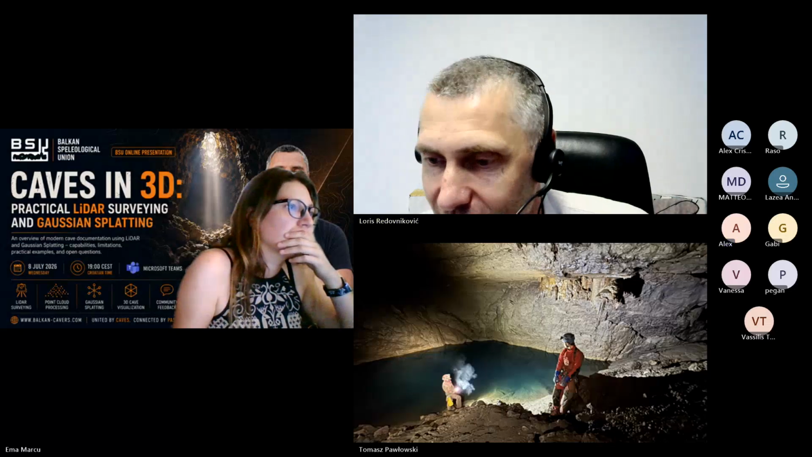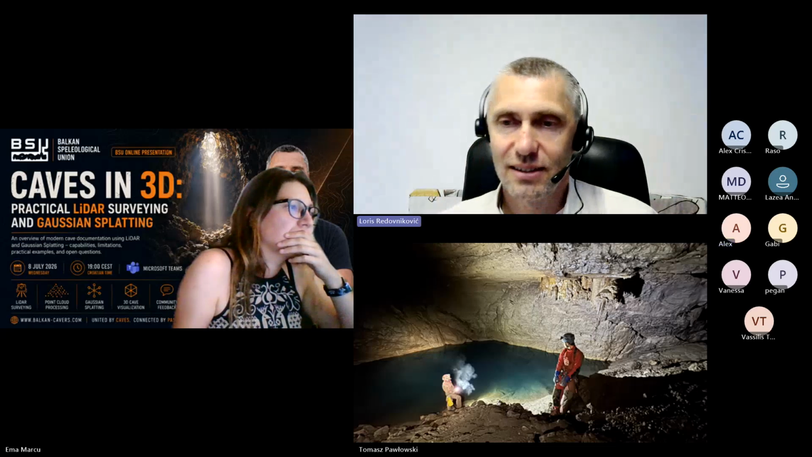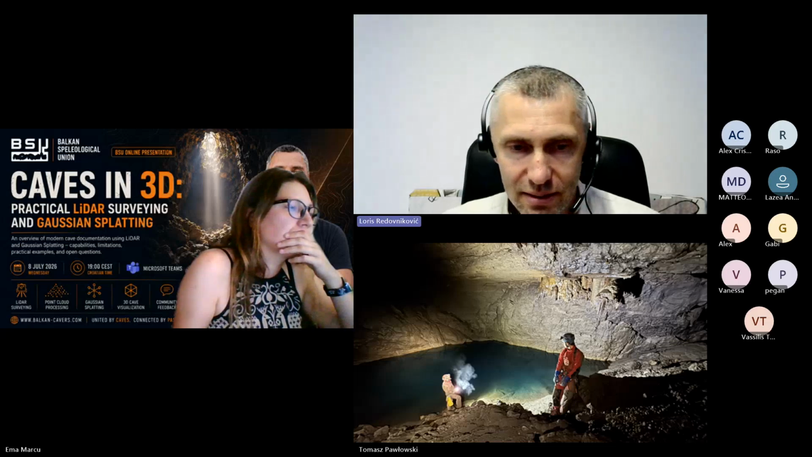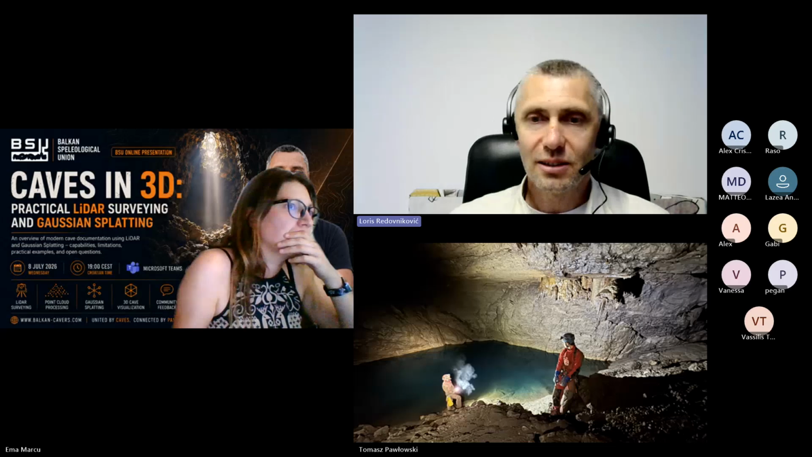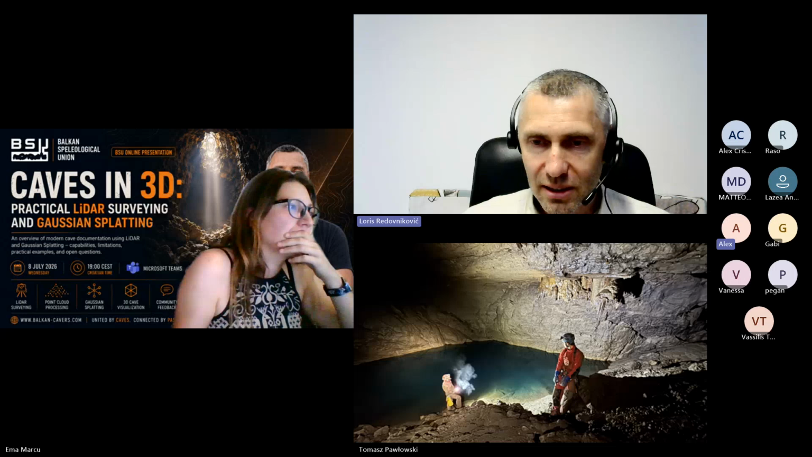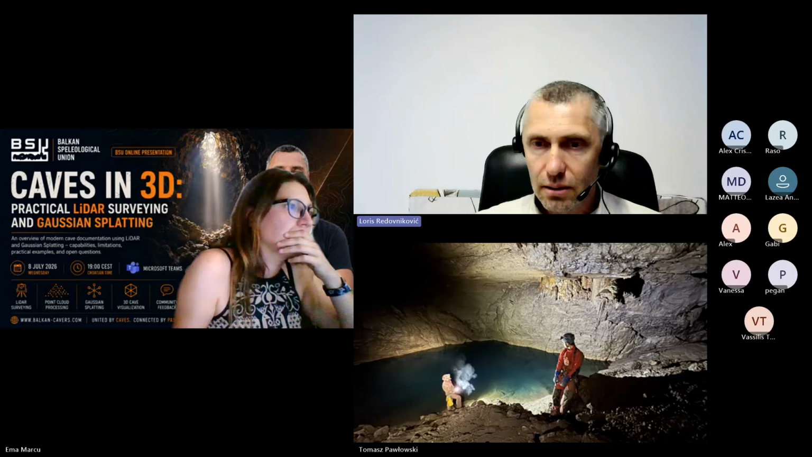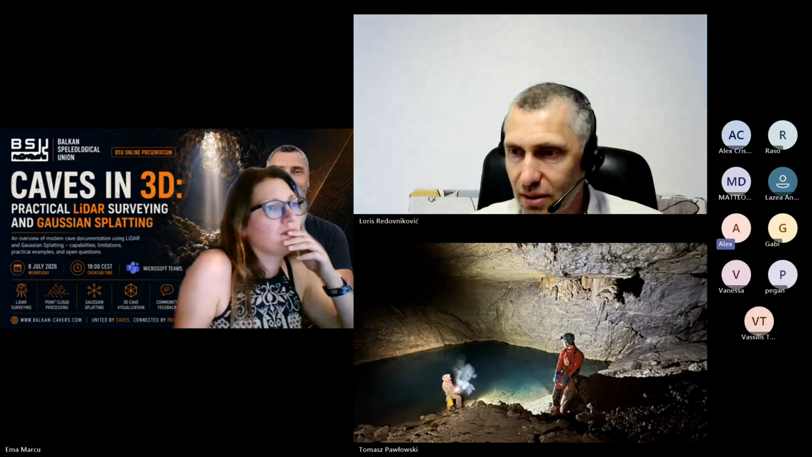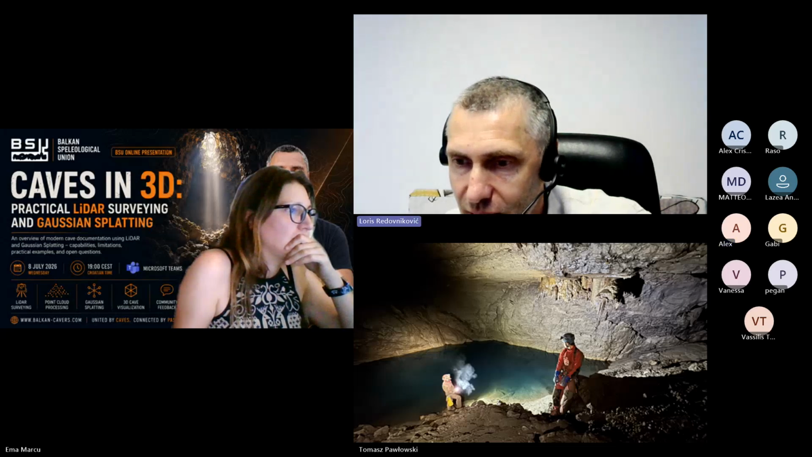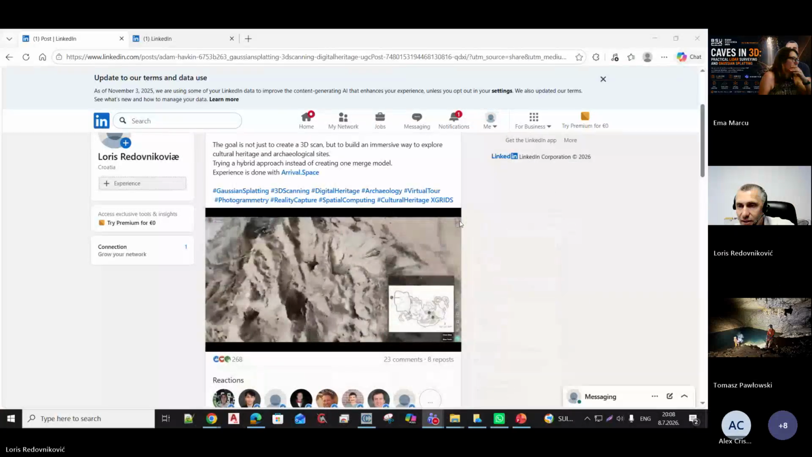You can see this is Gaussian splat, and this is photogrammetry. Only photogrammetry is bigger. Yeah, do you see it now or not? I cannot see it. Maybe. Do you see it? Someone else? Sorry. What I am sharing. Yeah, now it's working.